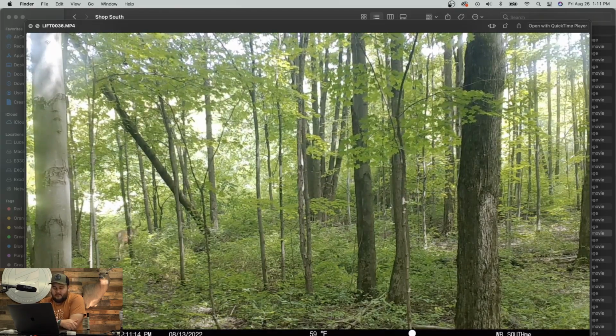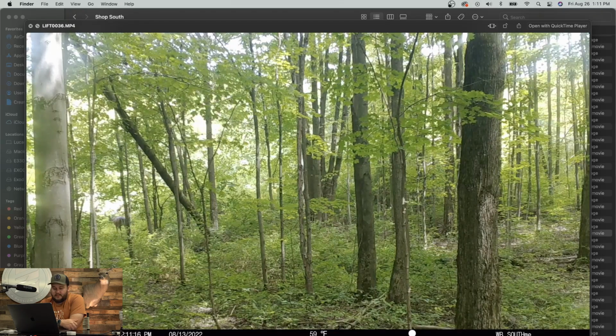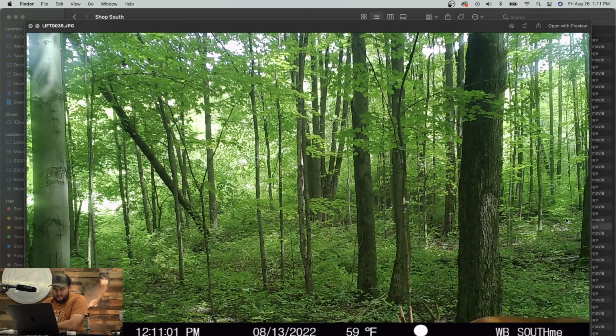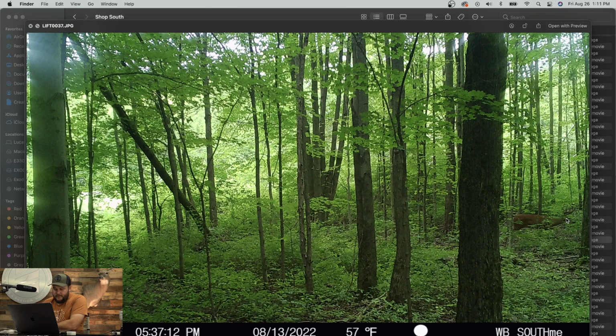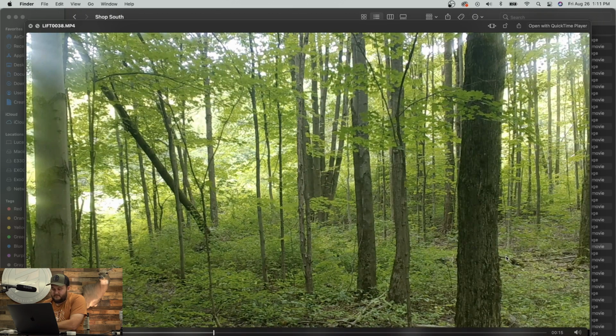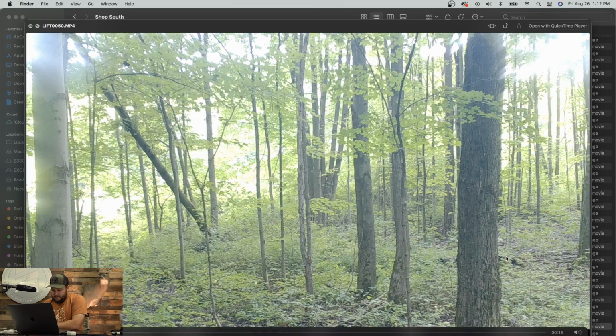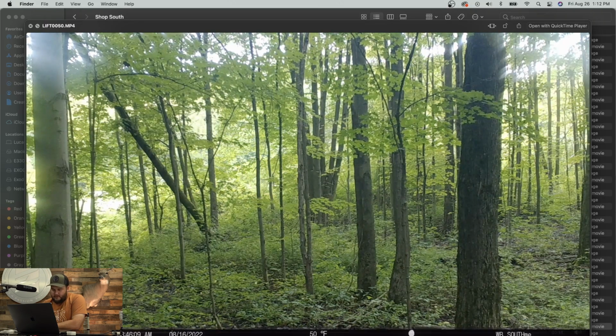12:11 in the afternoon. Still 59 degrees in there, so I don't know. No rhyme or reason for that one. Ooh, there's something over there. So 8:13. So 5:37 in the afternoon. It's already dropping down to 57 degrees. Got a different buck here, it kind of looks like. It's hard to tell. Oh, missed him. Must have been just on the edge of range there. There's a rack. Oh, come on, stick your head up.